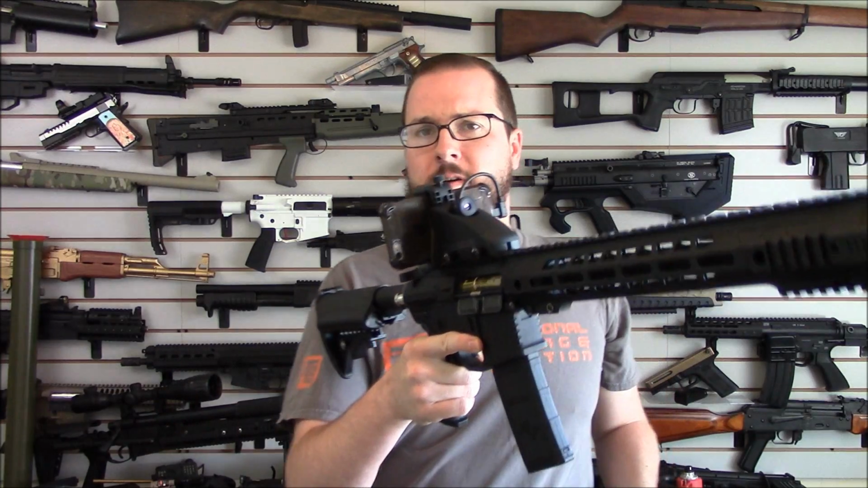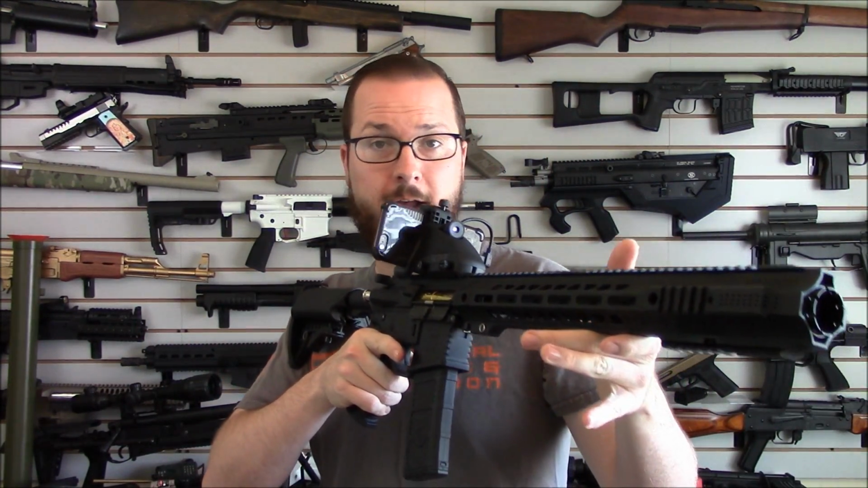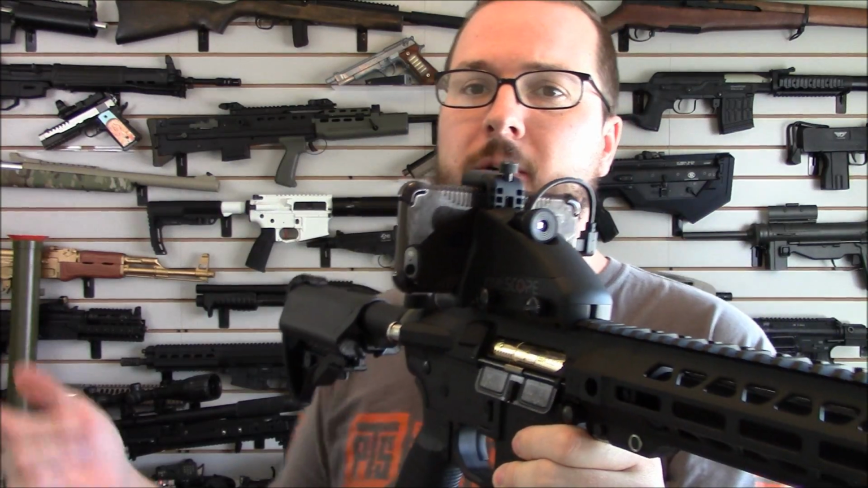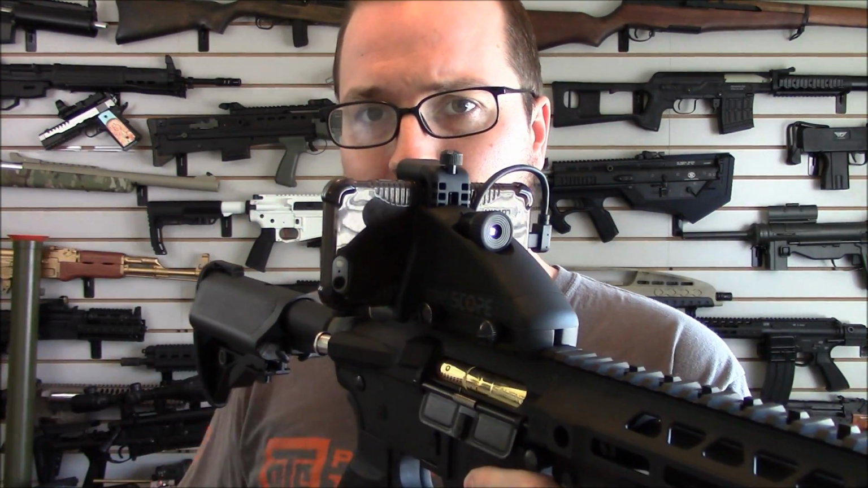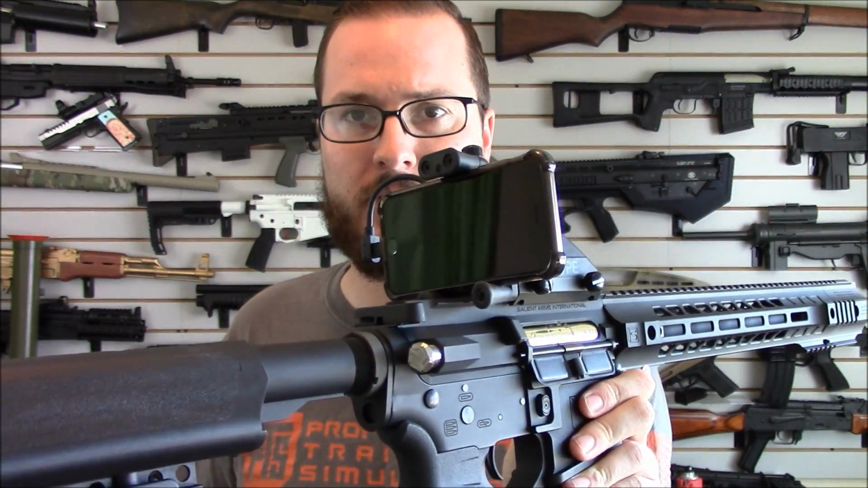Today, I've got a cell phone strapped to the front of my EMG SAI gray rifle that's not gray, but is very, very sexy. But we're not talking about the gun because we've already talked about the gun. Today we're talking about this and why I have a cell phone strapped to the top of my gun.